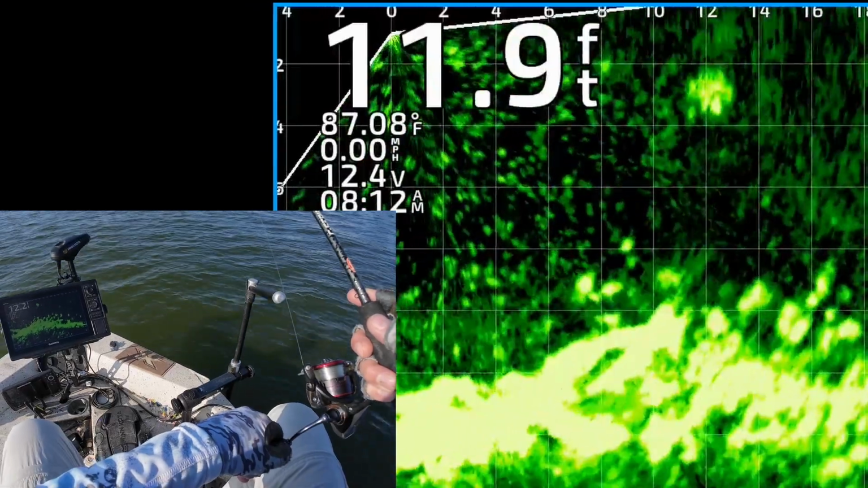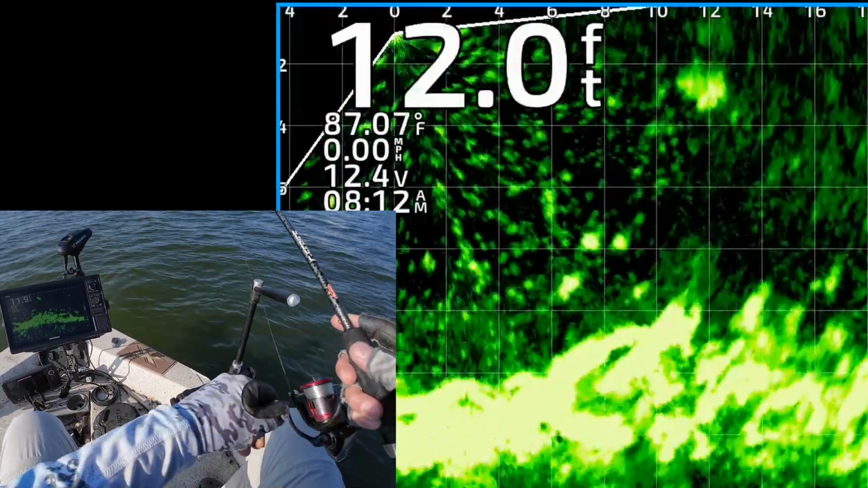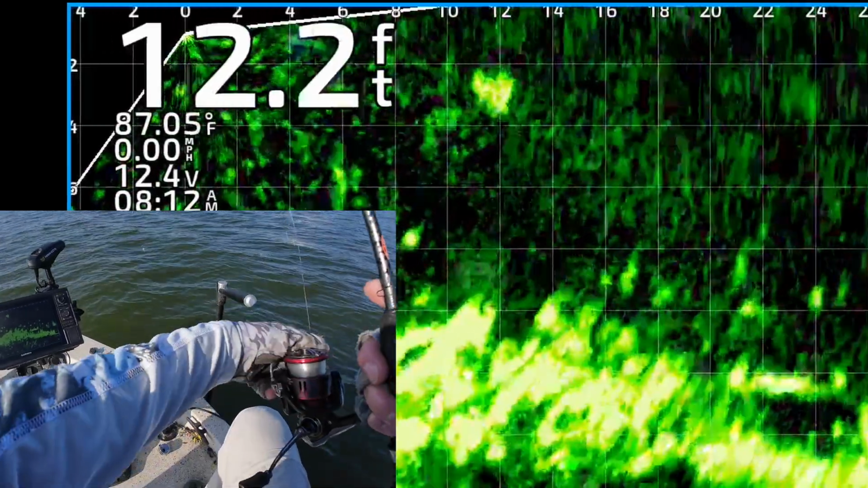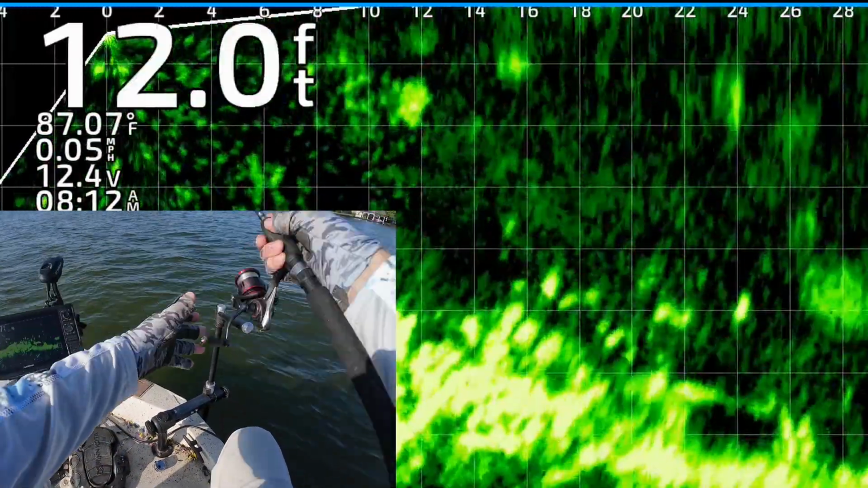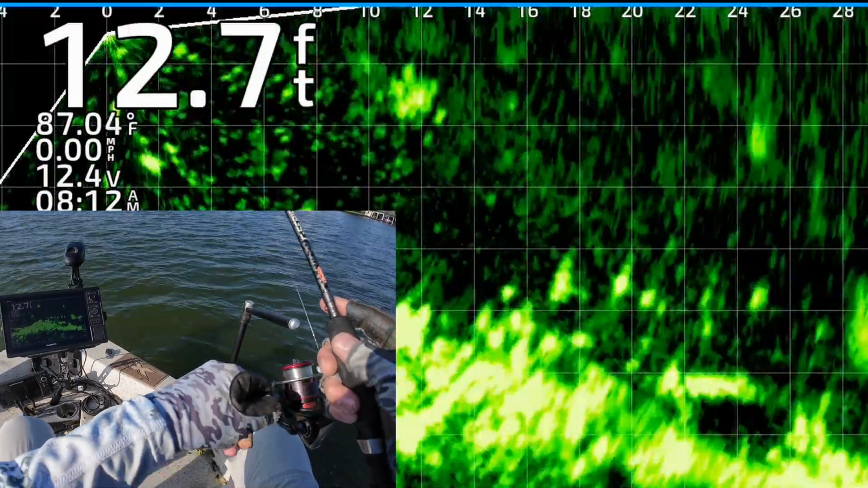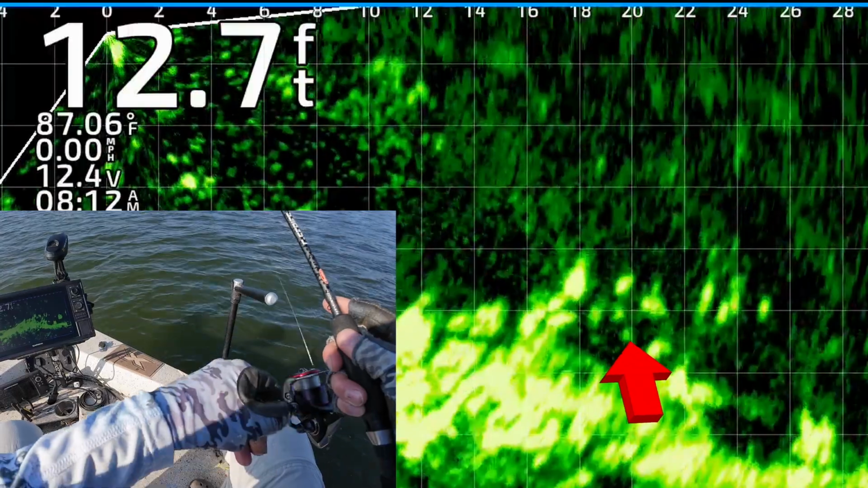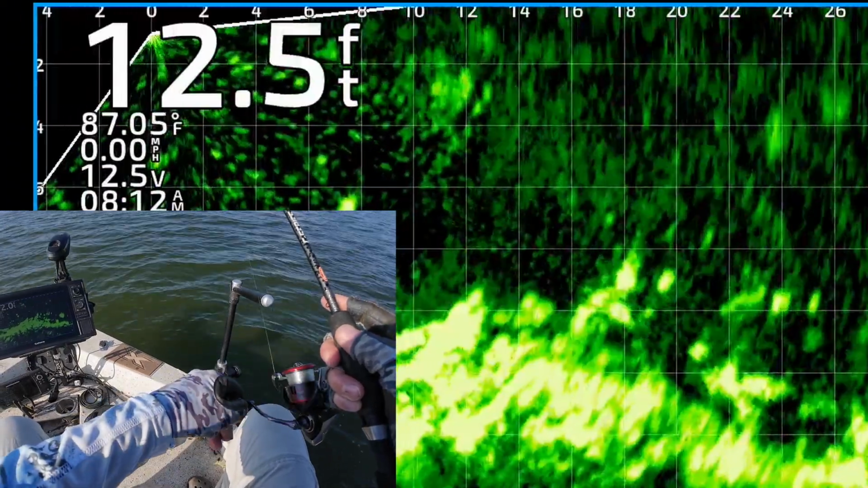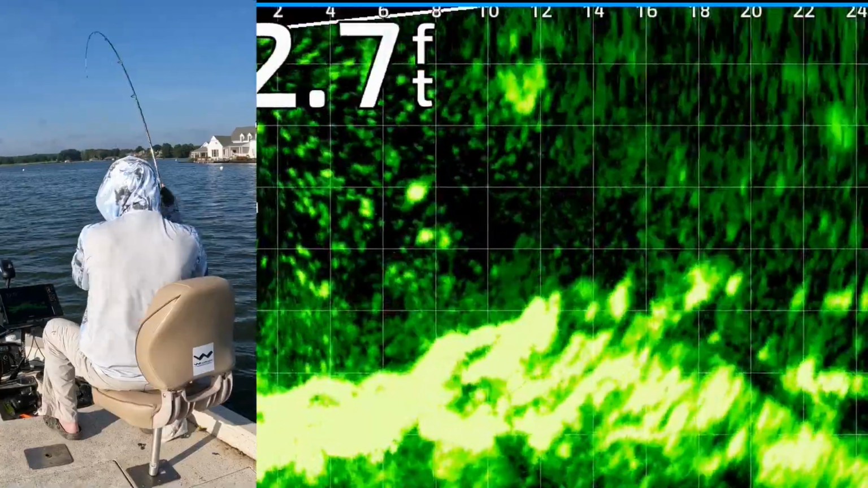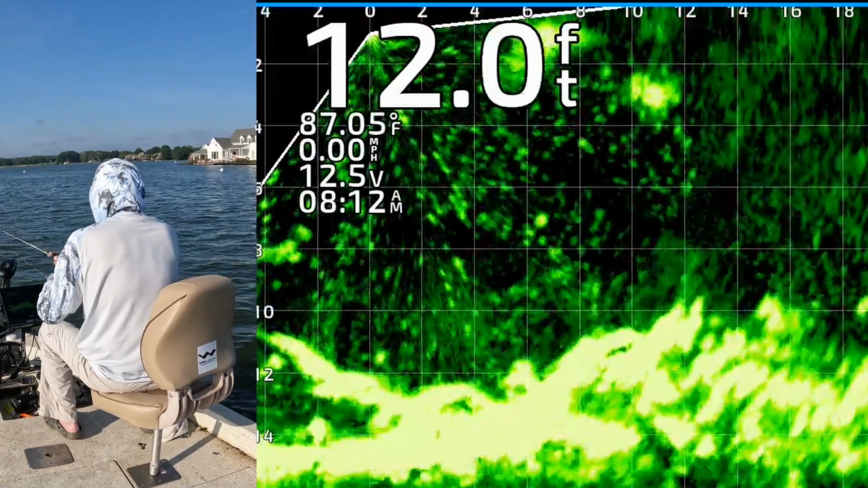Okay, there's my jig and weight. Coming on top. I'm going to reel it up. Throw it out there again. See if we can find an interested crappie. There it is, 23 feet from the boat. Okay, there's my jig and weight. One of them's about to grab it right there. Got that one. 100 feet out there.